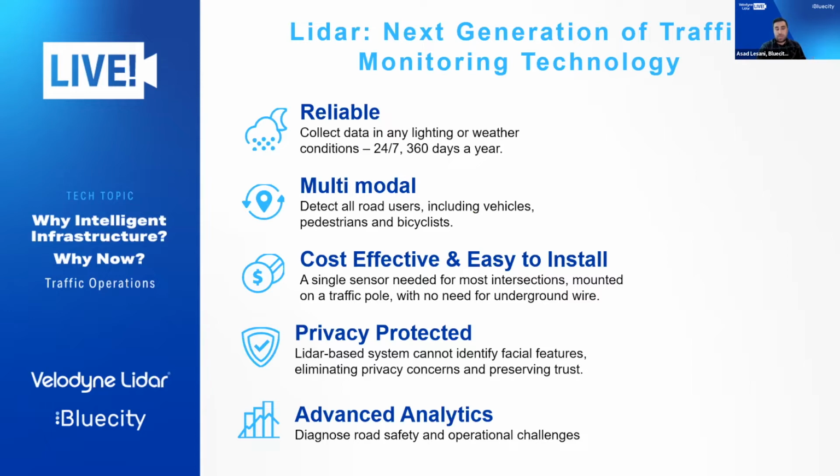We typically install one single sensor at the corner of an intersection. It's privacy protected, so there's no way that we can identify faces of people or collect any biometric data, and it's powered with our advanced analytics. I'm going to talk about the measures and parameters that we are measuring for municipalities to enhance their traffic operation and safety.